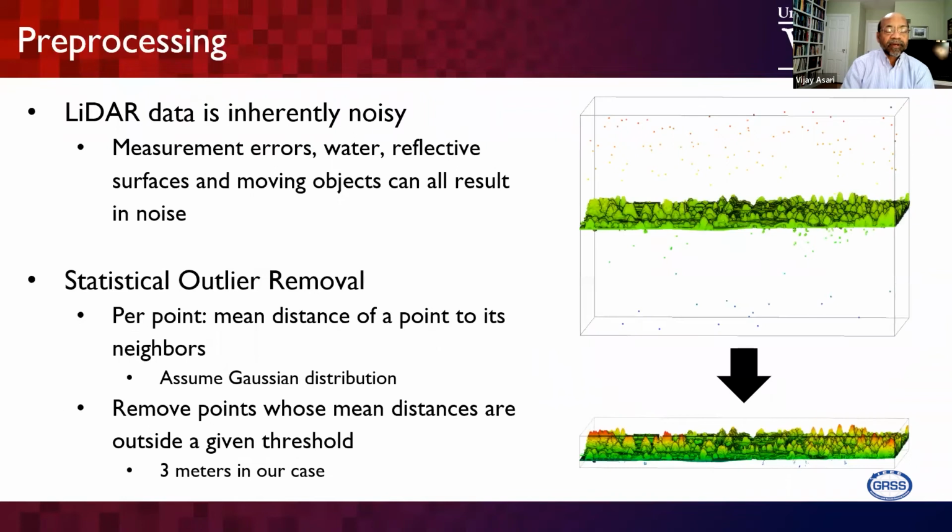We did a small pre-processing before distributing the data because, as you can expect, the raw data had a lot of noise, which we removed with a small basic algorithm. We automatically removed the stray points, the points far away from the points of interest.